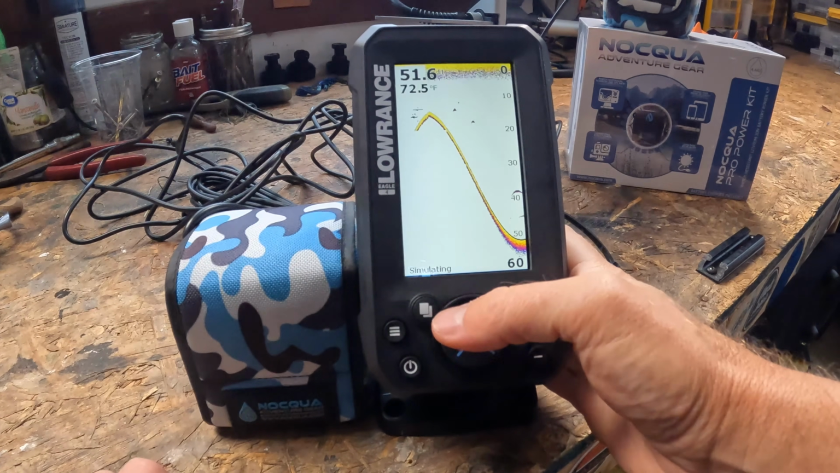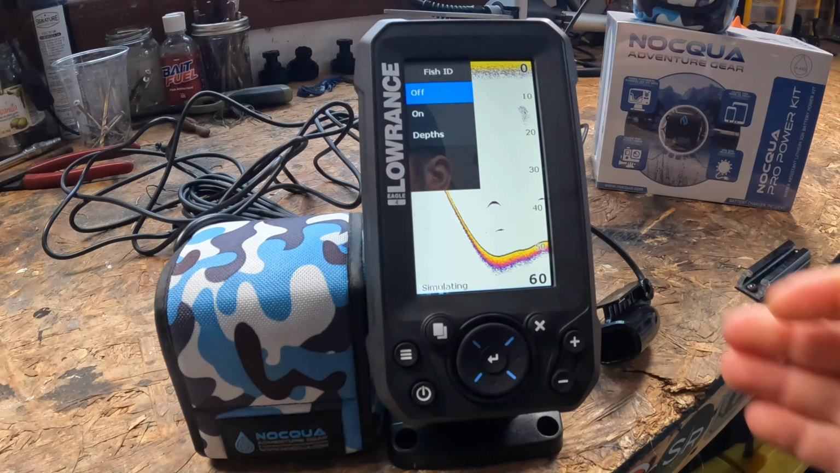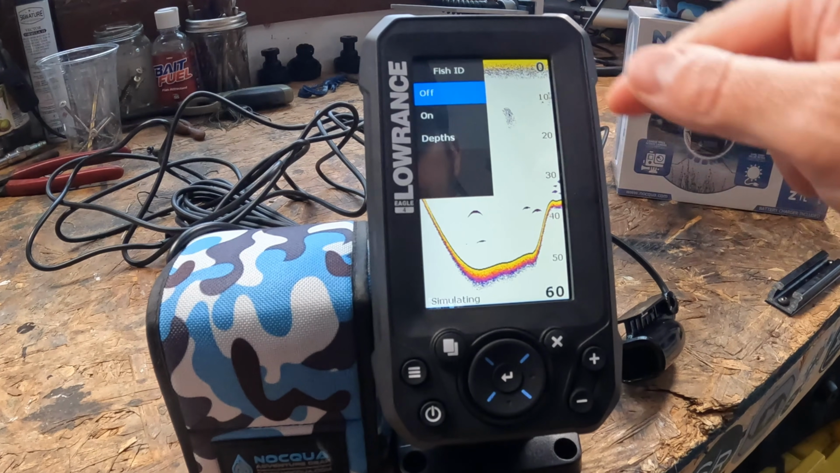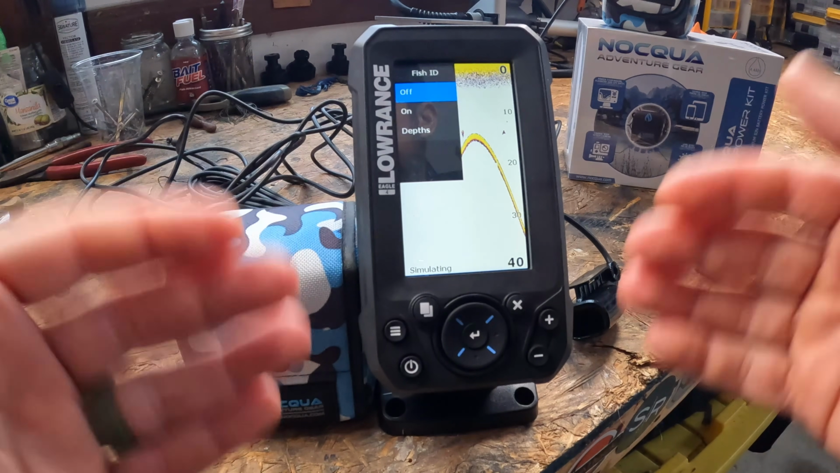So next up, what I got for you is if you go over to the settings, you're going to see something called Fish ID. And right now, Fish ID is off. And when the Fish ID is off, this is actually going to show you the real sonar arches that you're typically accustomed to. It's going to show you those true bait clouds, and it's really best for serious anglers and anyone wanting those true readings.